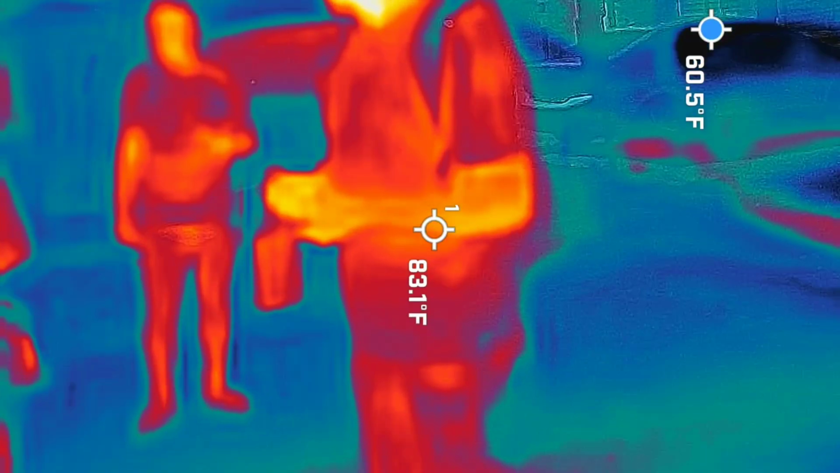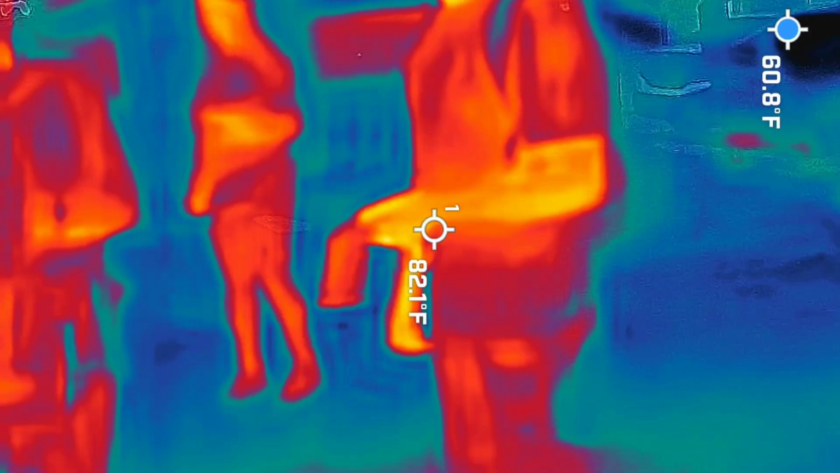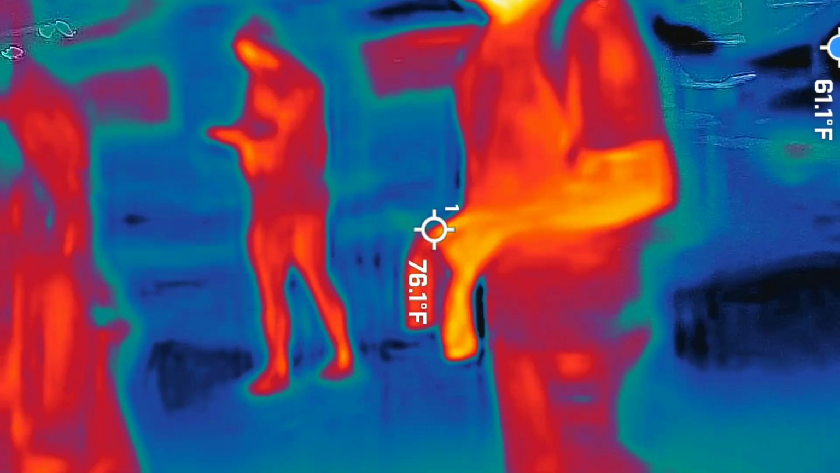83. 83. Look around, guys. Anybody see any wires near James? Look how far away they are. He's not getting a reading from those. Okay, well, I didn't know how far away. It's got to be pretty close range. It does. Very close range.